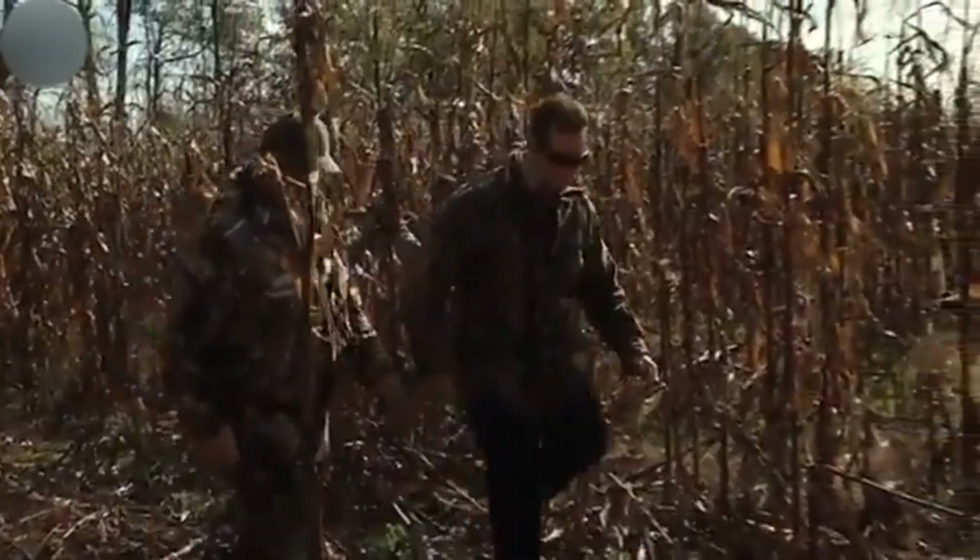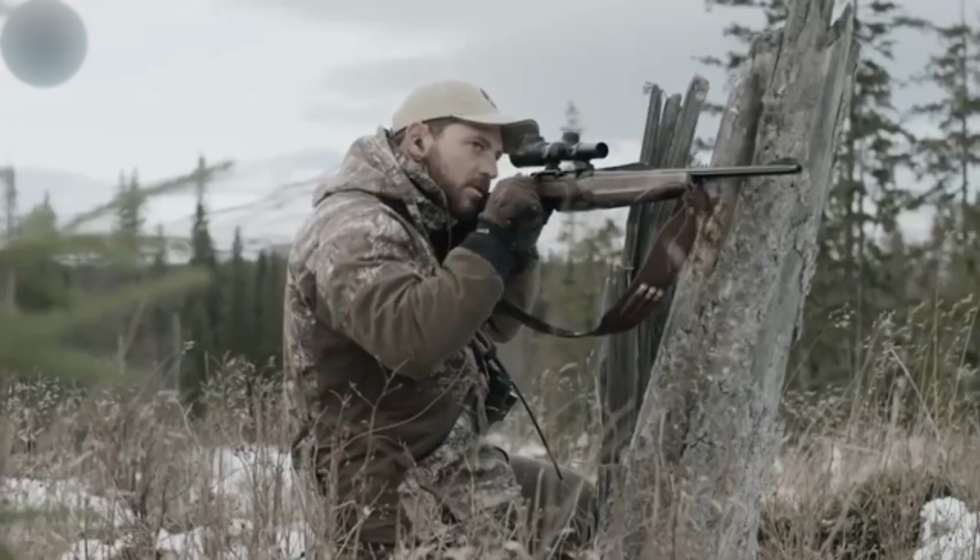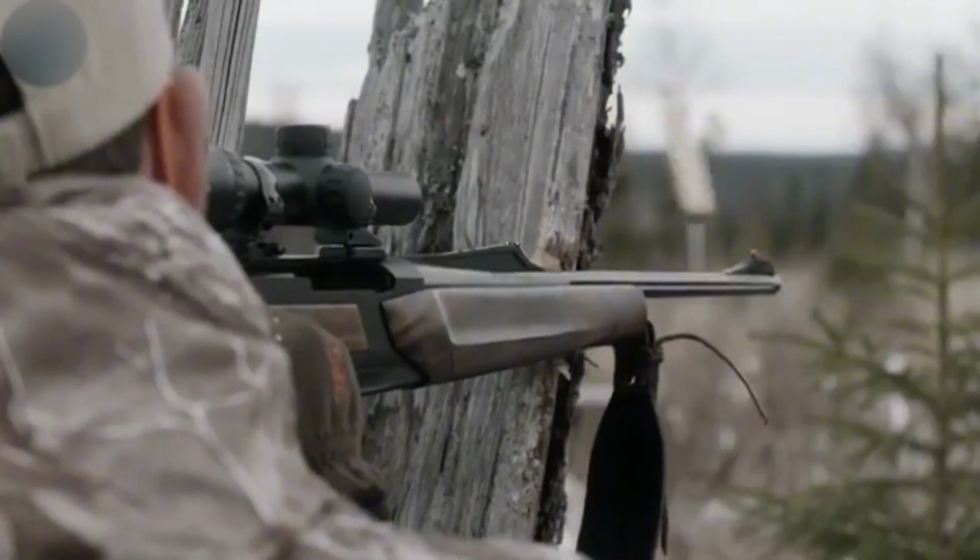Wild boars aren't just crop destroyers. They're aggressive, unpredictable animals that will go after livestock and can seriously injure anyone unlucky enough to cross their path.